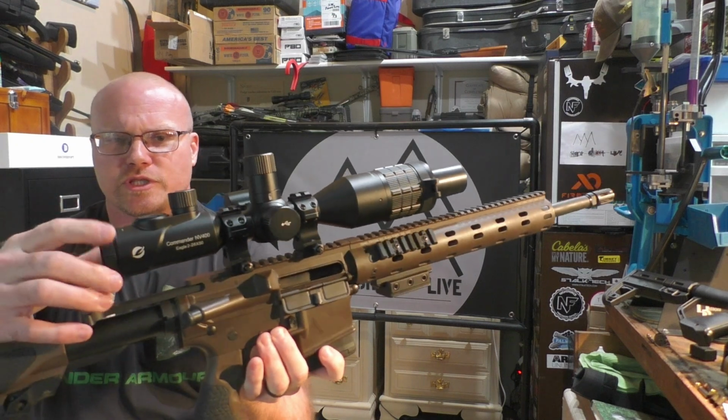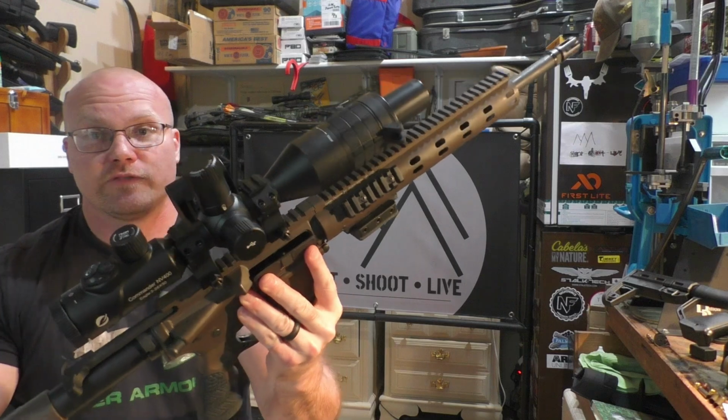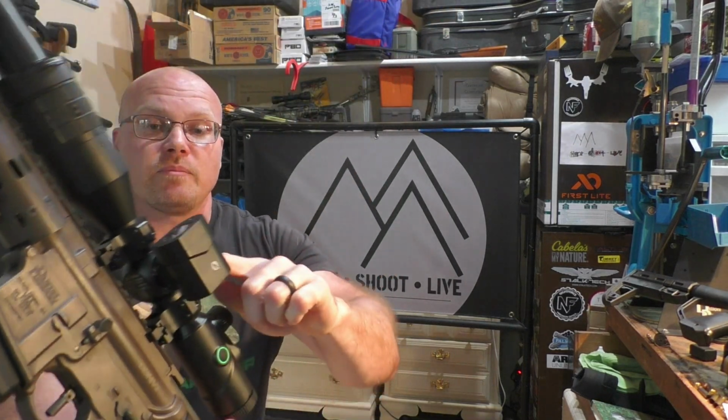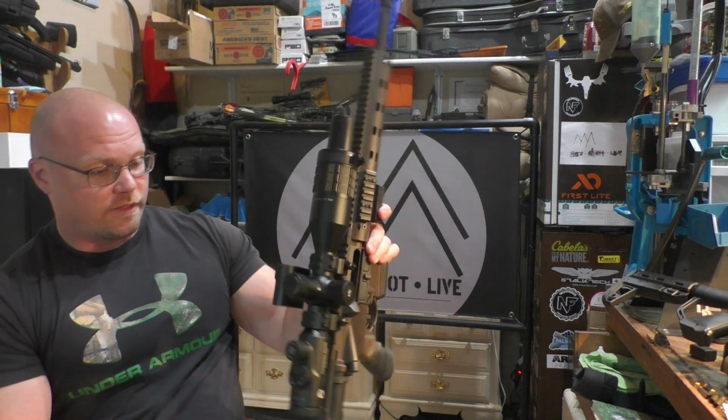Of course, you get your diopter adjustment back here, and oh yeah, there's your rangefinder. If of course you don't have to choose the option with the rangefinder. If you do, it mounts on a mount that's already on that left-hand side of the scope.